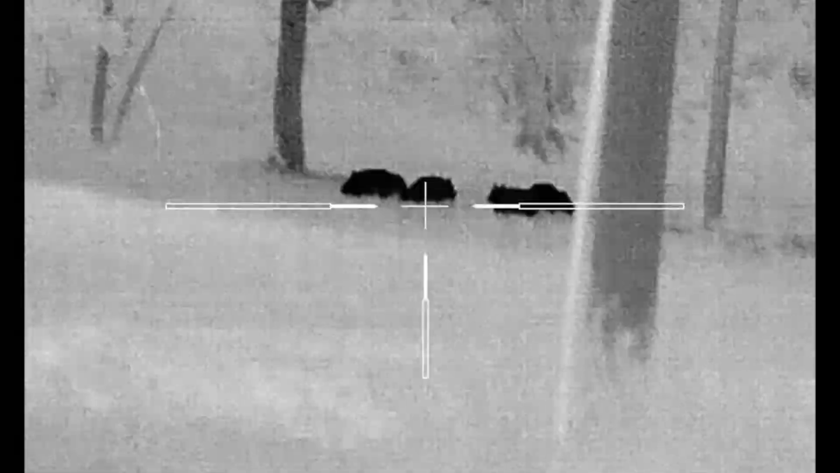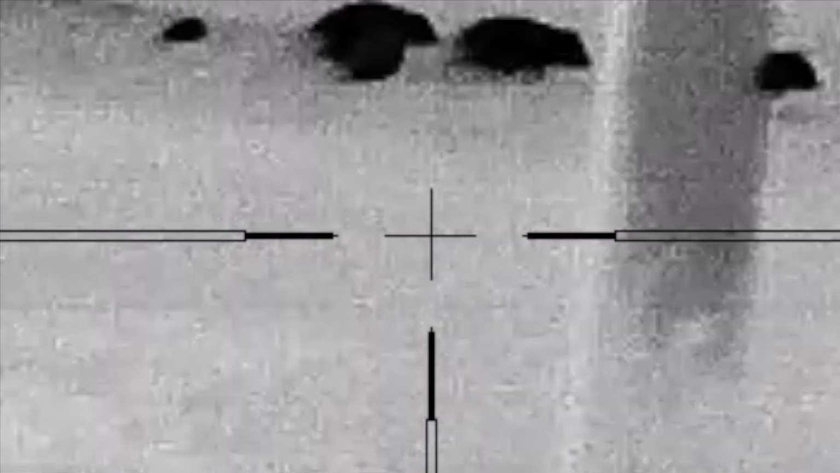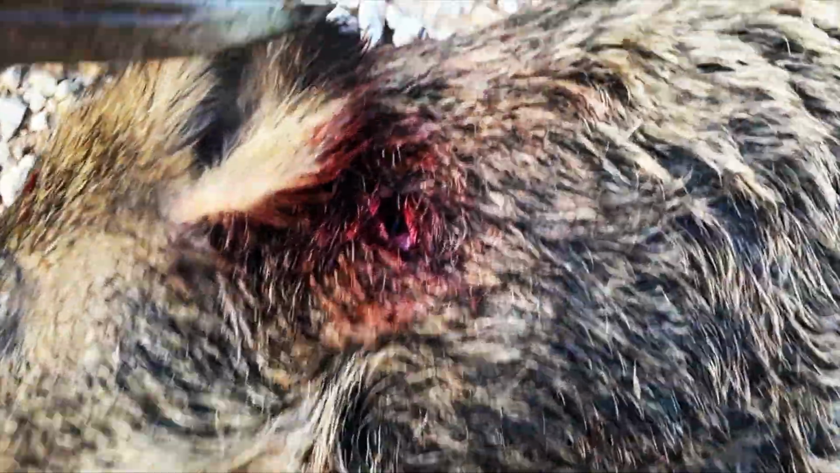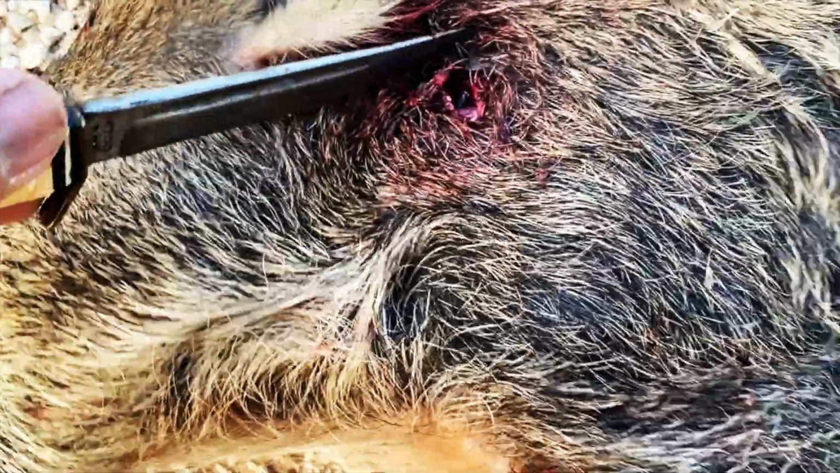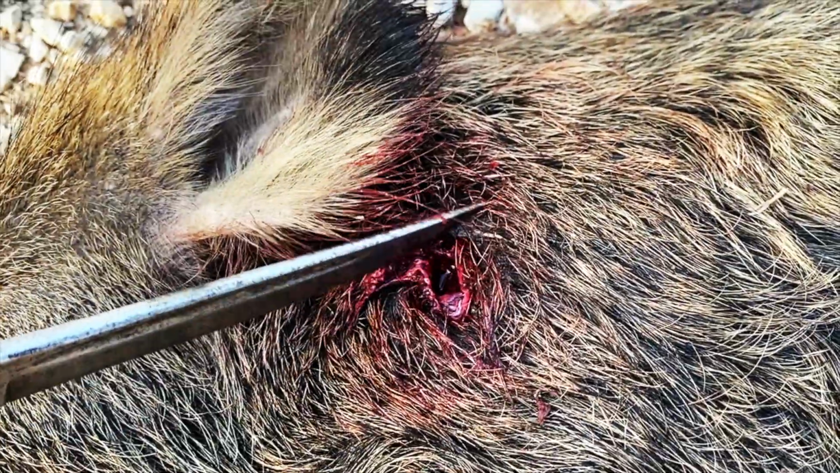I had to replay this video a lot. I definitely need to head back into the woods to recover the first hog. Tell you what, that Cutting Edge 125 grain Maximus bullet destroyed this little piglet. That entry wound right here has got to be a good dime size.